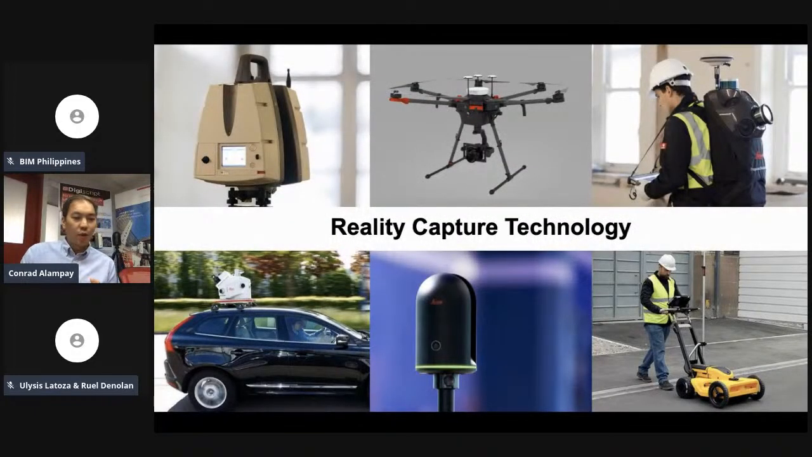Okay, so what does reality capture look like? What does it look like on the field? What do these tools look like? So this is a collage of different reality capture sensors that involve 3D laser scanners, drone technology. On the top right, you'll see a backpack scanner. It's a mobile scanner. Basically, as you walk, you're now mapping an environment in real time.